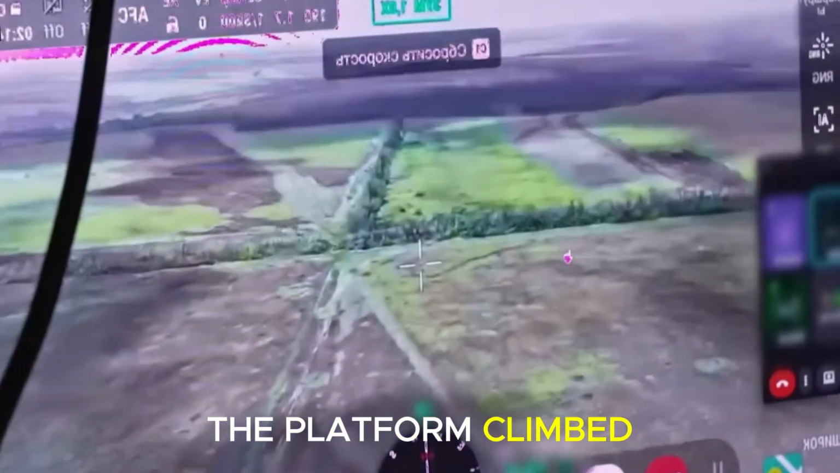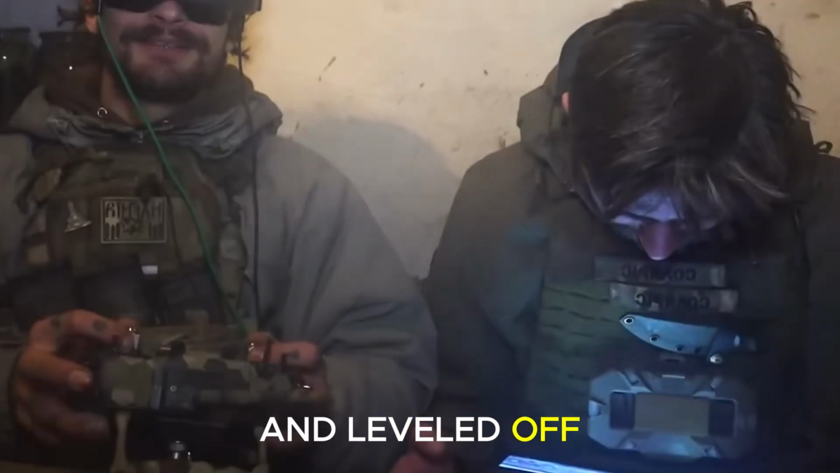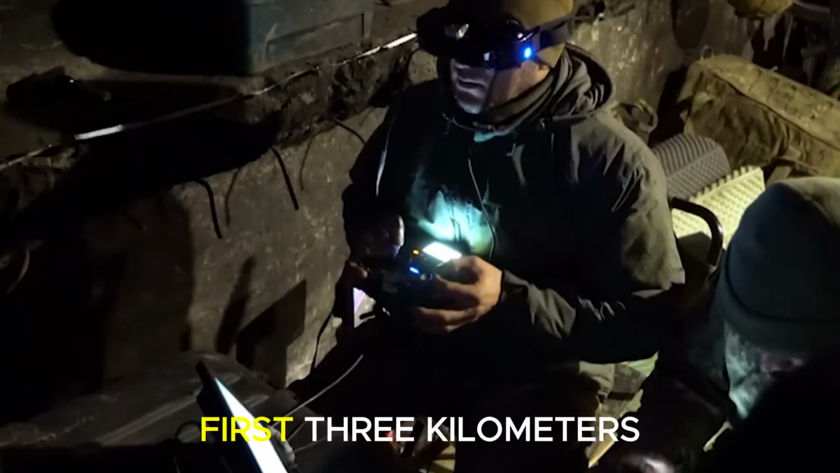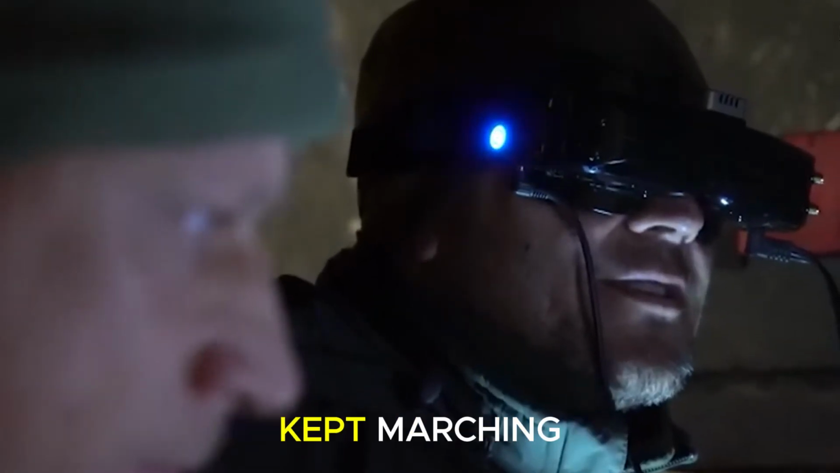The platform climbed to 60 meters and leveled off, heading northwest along a flight path masked by the ridgeline for the first 3 kilometers. Cruising at 90, it would enter the corridor around 0555. 5 minutes and 20 seconds. That was our window. The enemy kept marching.